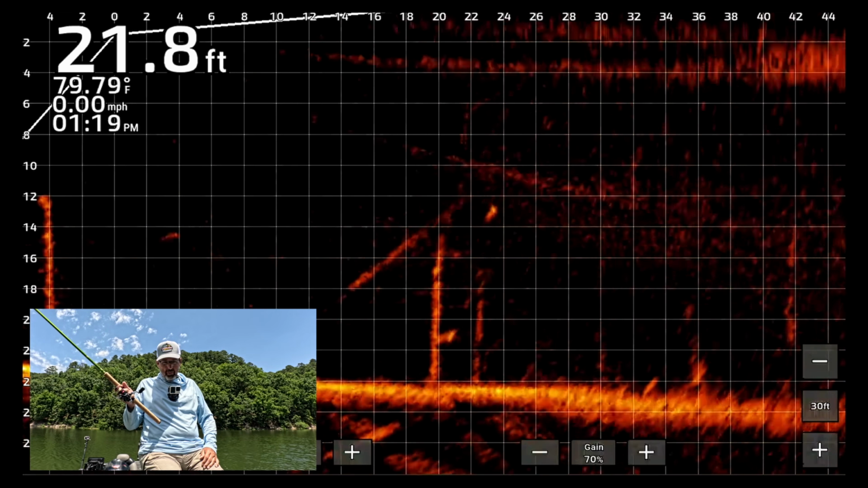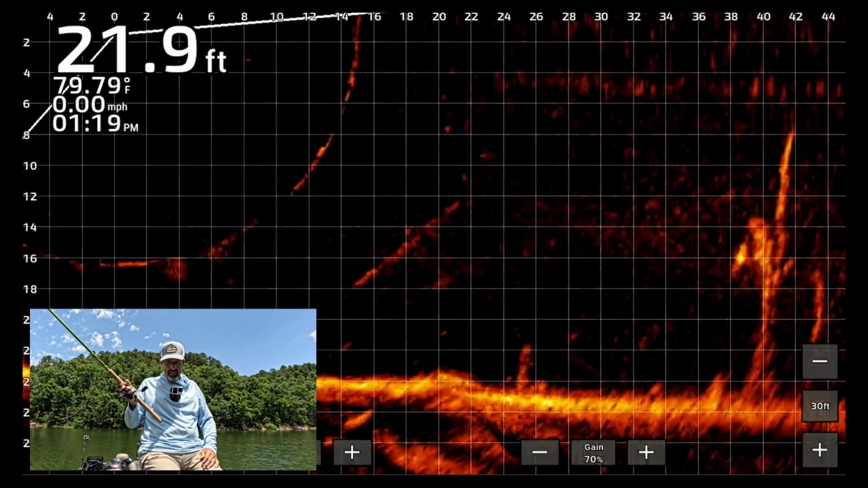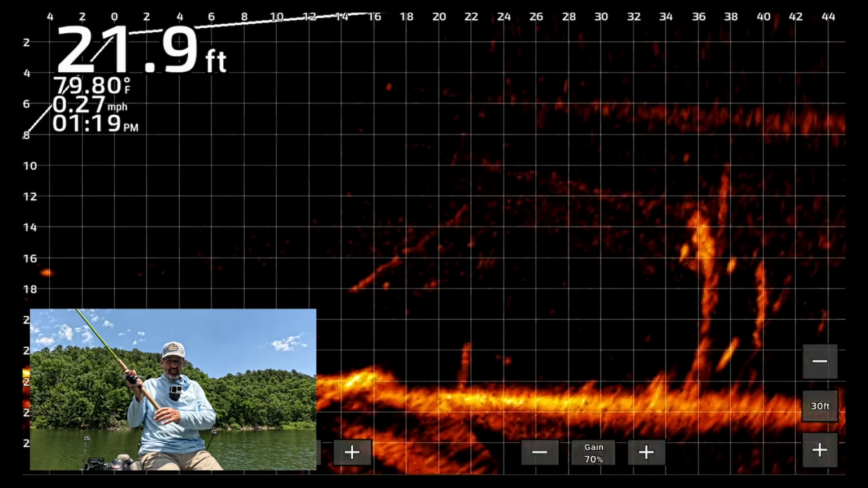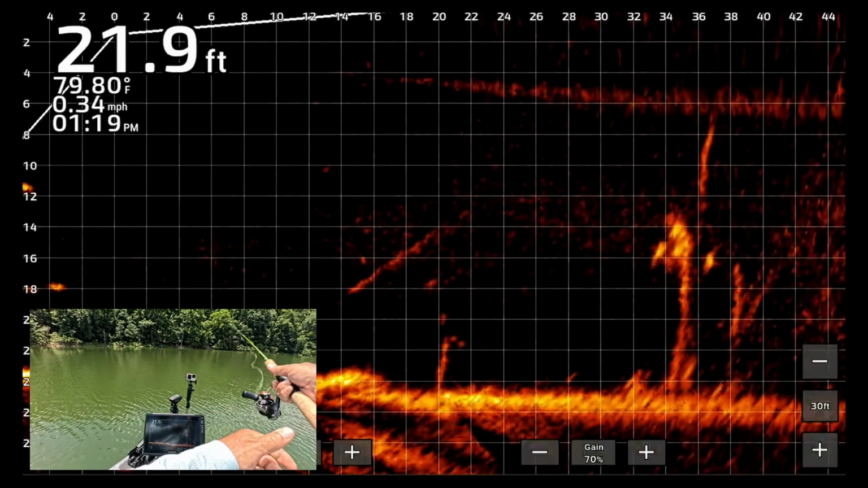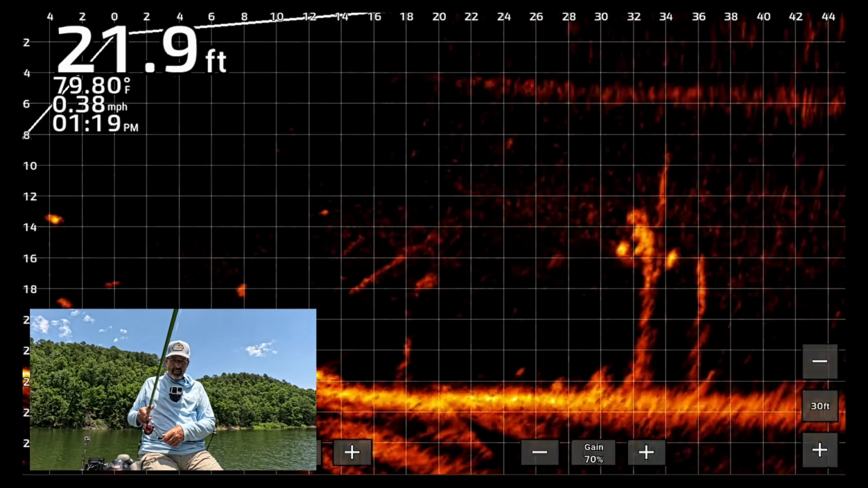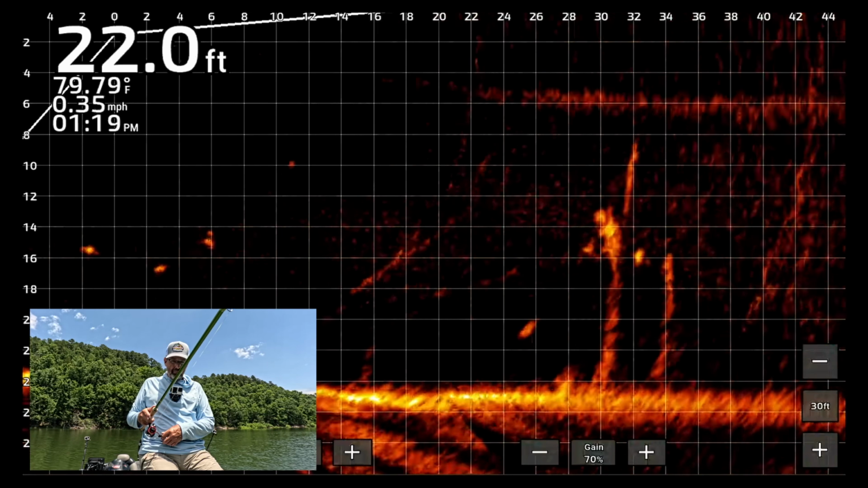I'm sure I could pick up quite a few off that little tree. We're going to see if we can find some better ones out over here. There's some on that tree. The bite has improved a lot over last week.